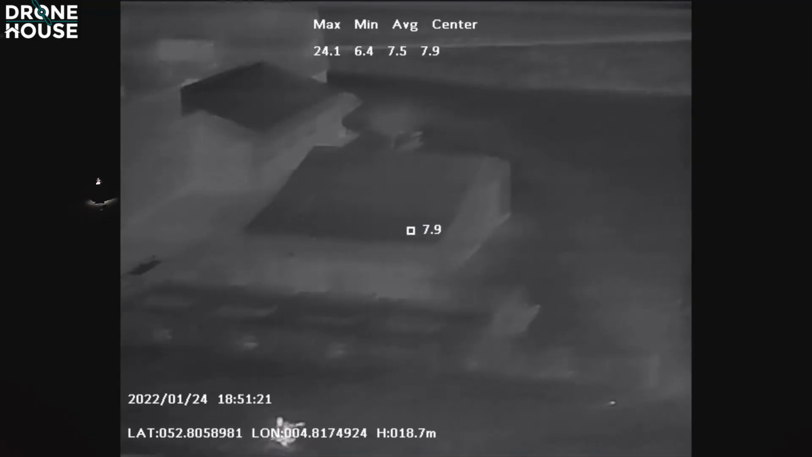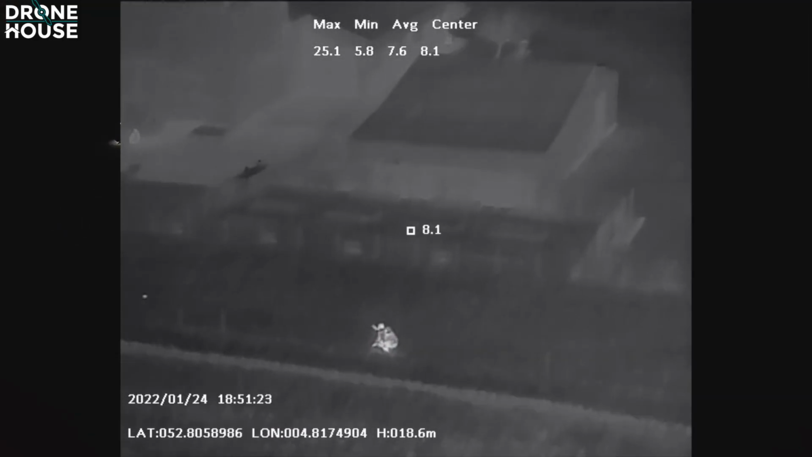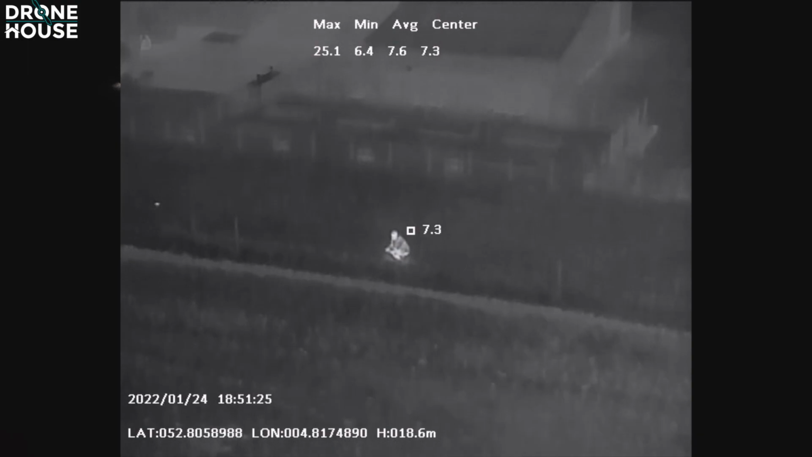It's not really recognizable yet. Okay, so we're getting a little bit closer. Yep. You have me spotted.